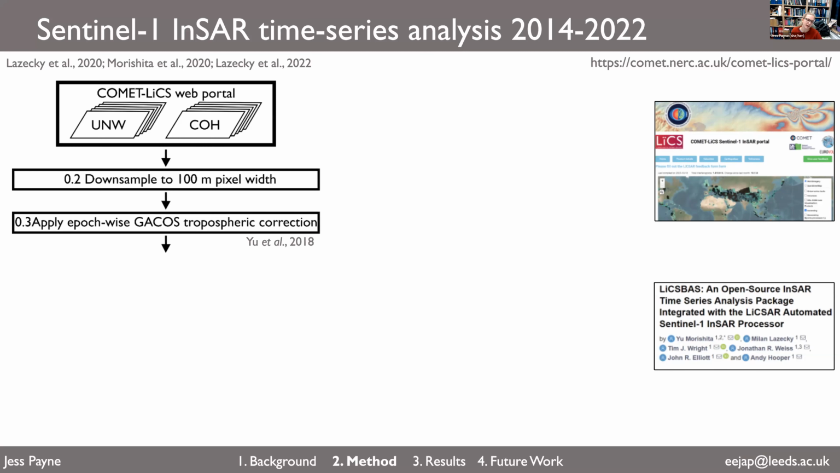Next, we apply to each SAR acquisition a tropospheric correction using the GACOS, or General Atmospheric Correction Online Service, tool. What this does is we download a zenith path delay through the atmosphere, which basically means calculating how much the atmosphere interferes with the SAR acquisition, convert that into a line of sight path delay, so what is the delay in the line of sight of the satellite, and remove that from the interferograms.